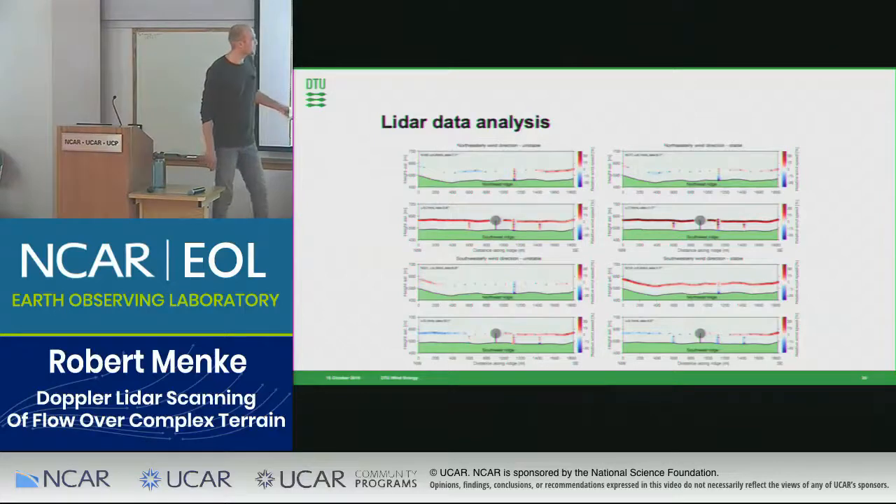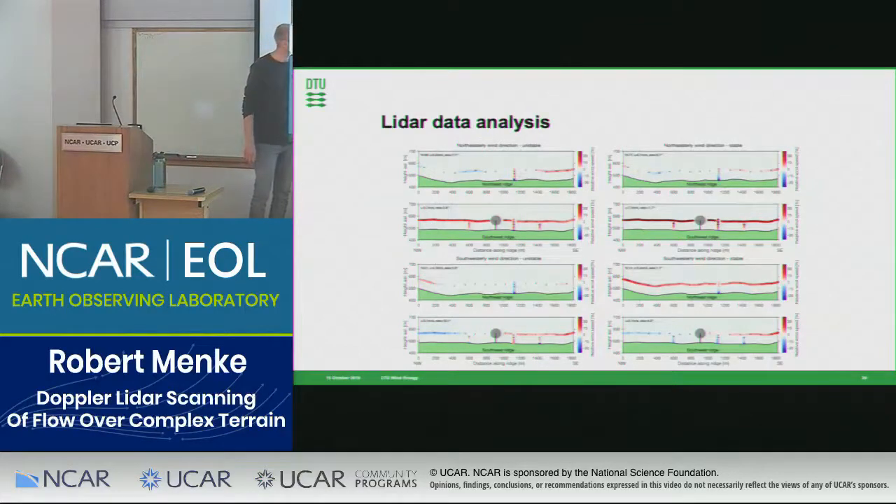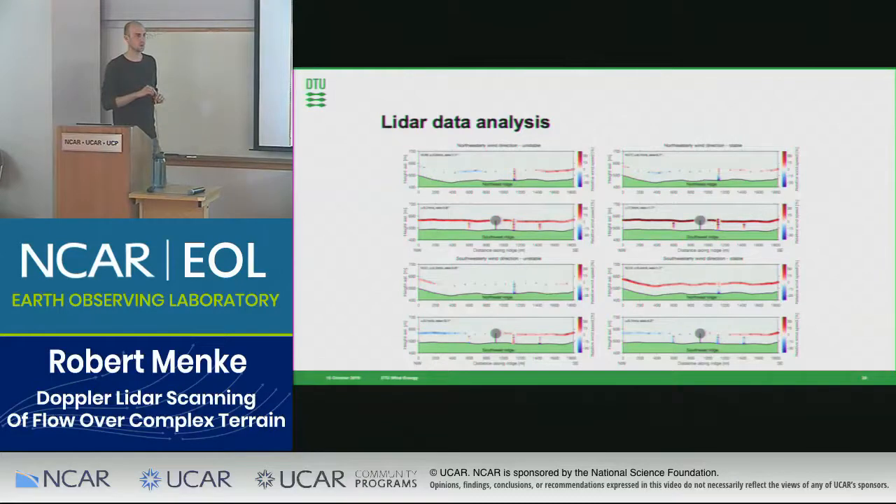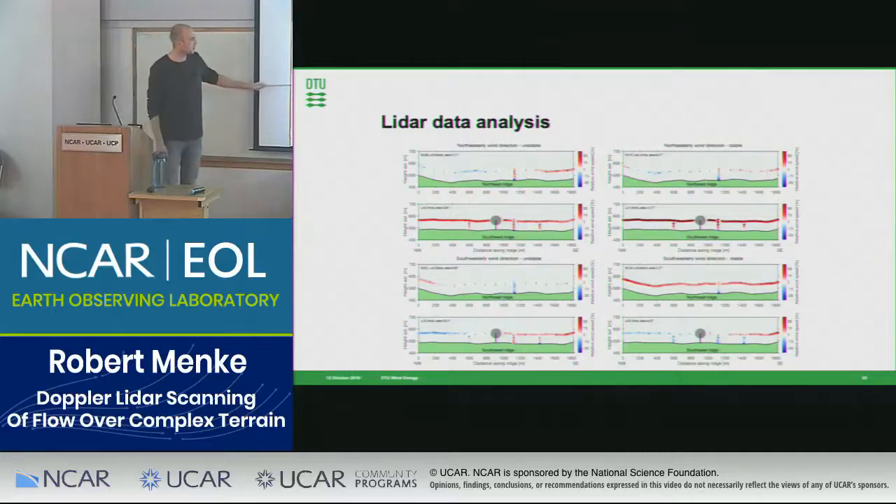And here it's interesting, we see that during stable conditions, we have again higher wind speeds at the downwind ridge, which is actually the ridge that is lower in elevation. So we have higher wind speeds downwind at a basically lower height. And we don't find this phenomenon during unstable conditions.